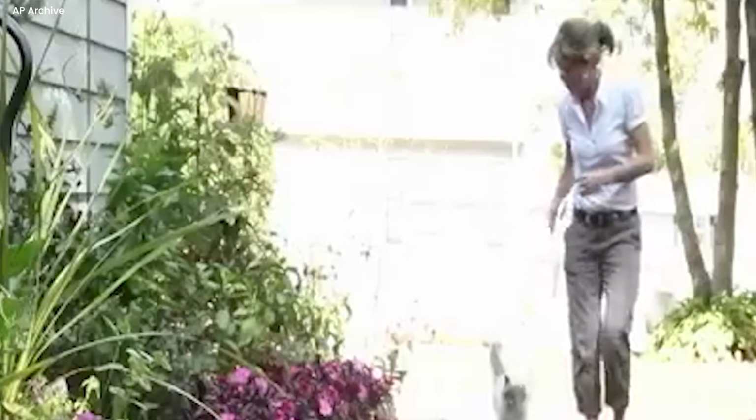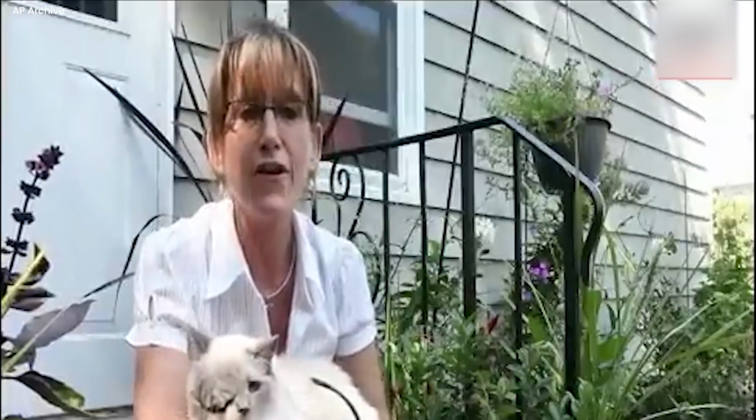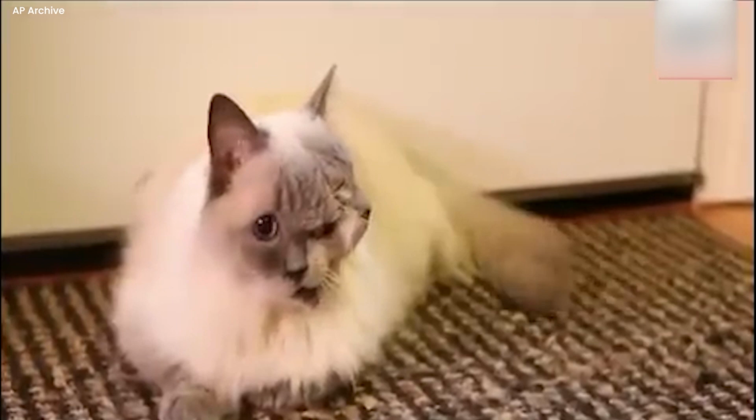Two-faced cat shock. A woman introduces us to her extraordinary cat, a feline with not one but two faces. The news she shares is simply shocking as she lovingly describes how beautiful her unique cat is. But here's the twist. Many folks are actually scared of this double-faced wonder. The woman admits she's never seen anything like it before, and it's got everyone talking.